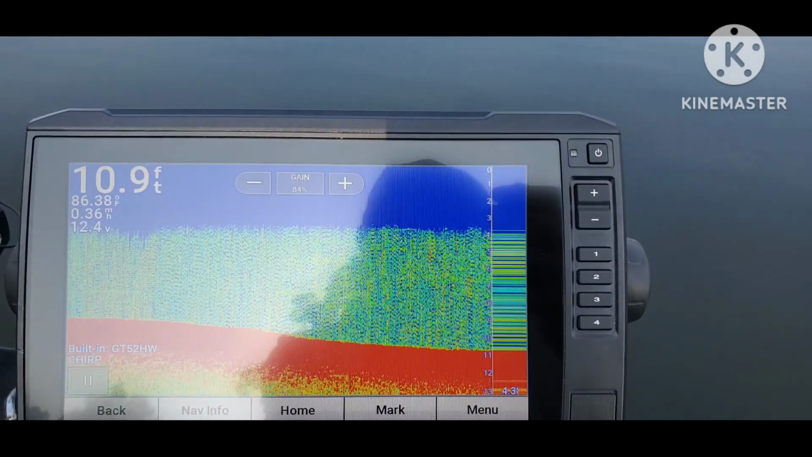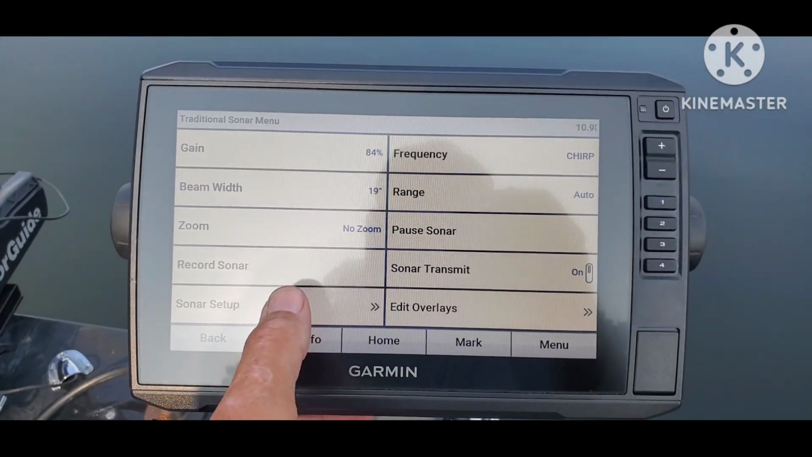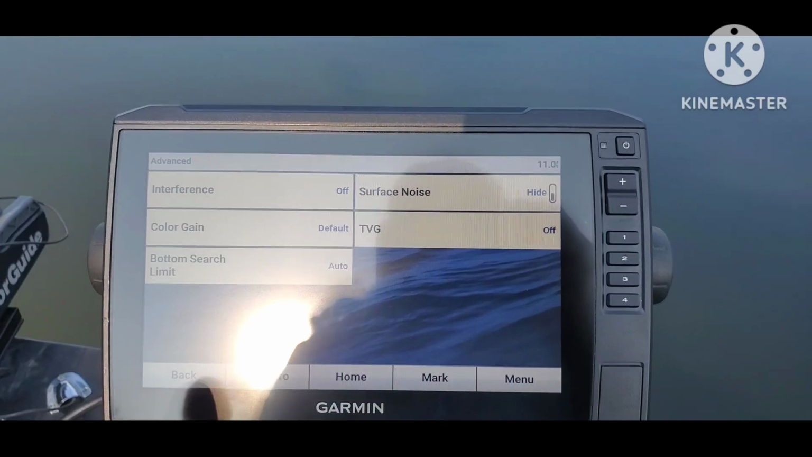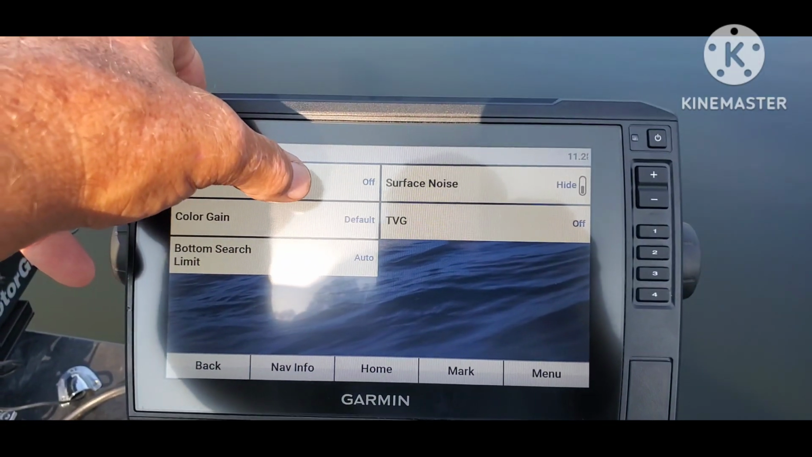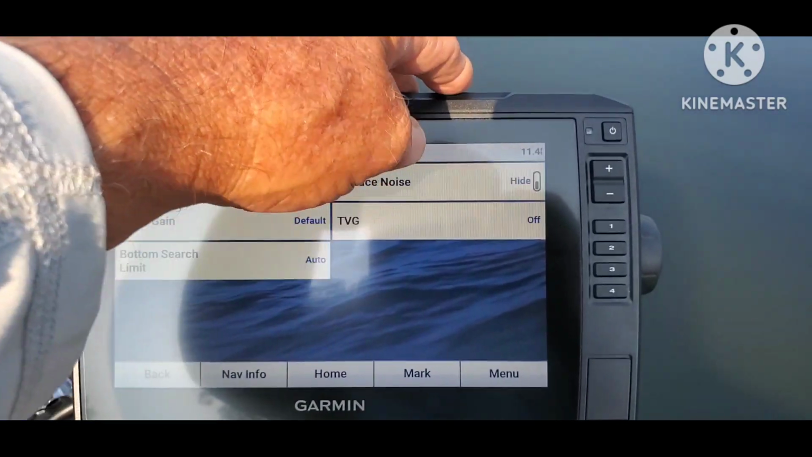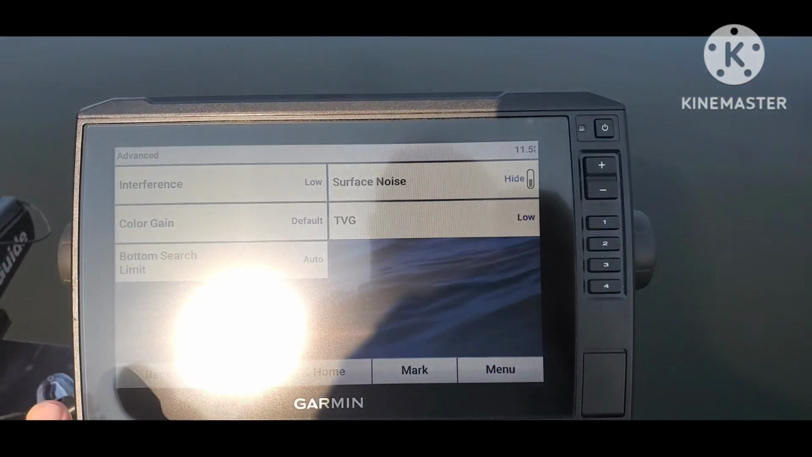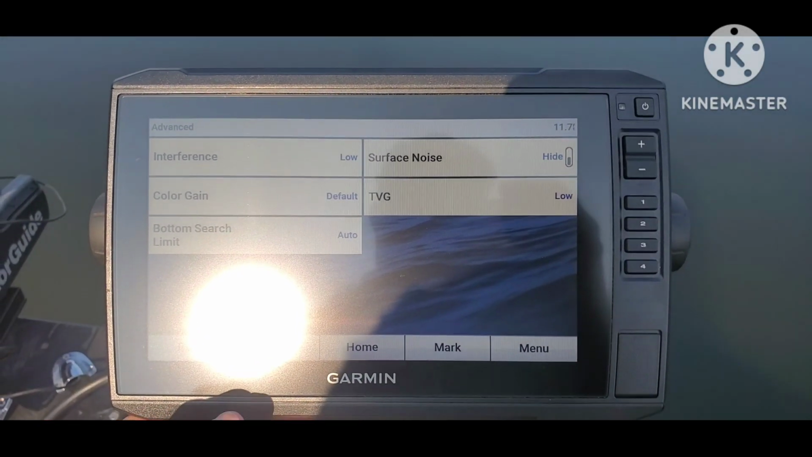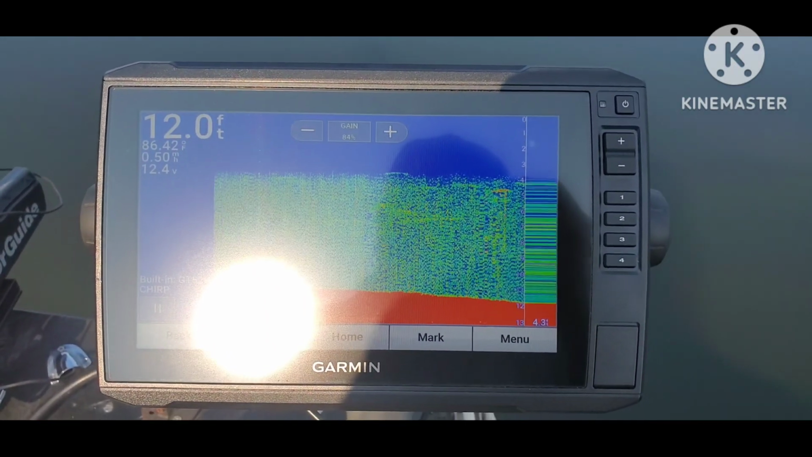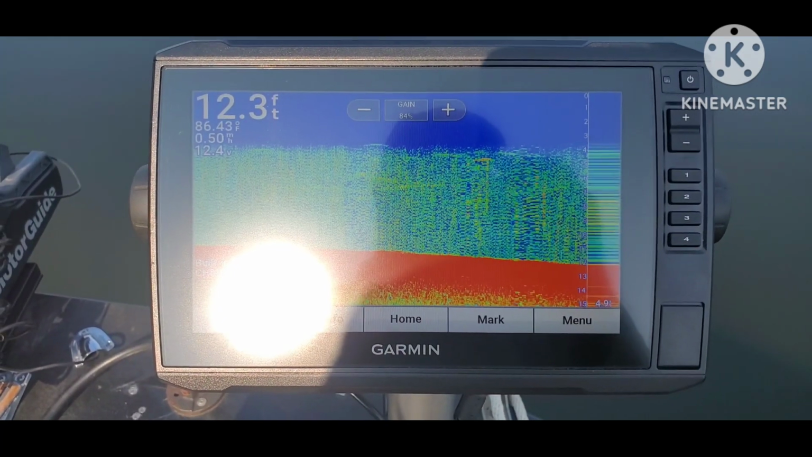Alright, so now I'm going to go to the menu button. I'm going to go to Sonar Setup. I'm going to go to Advanced. I'm going to go up here to the top where it is, and I'm going to set the interference to low, and I'm going to set TVG to low, and then I will exit out. We'll see what the screen looks like. Still seems pretty cluttered at 84%.